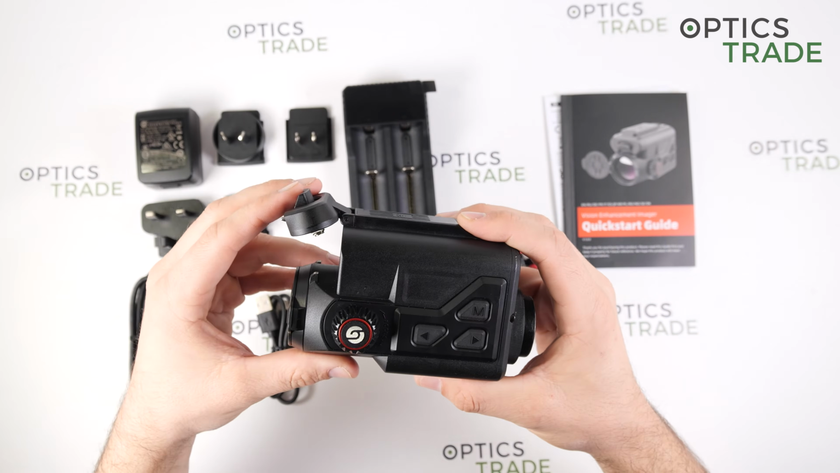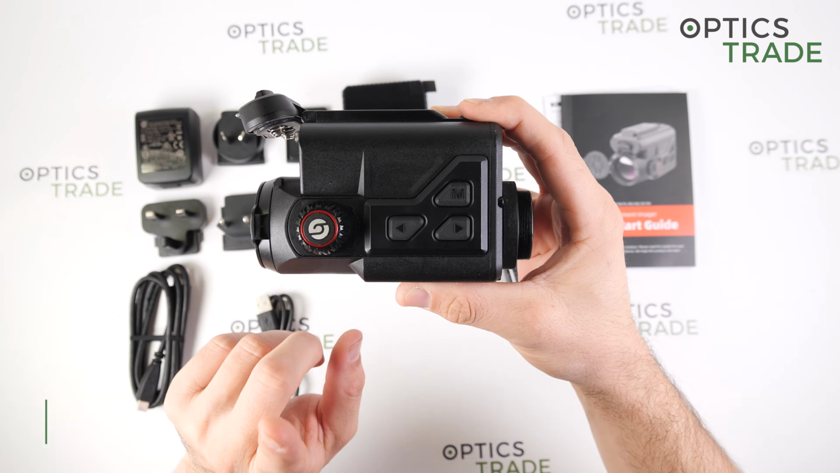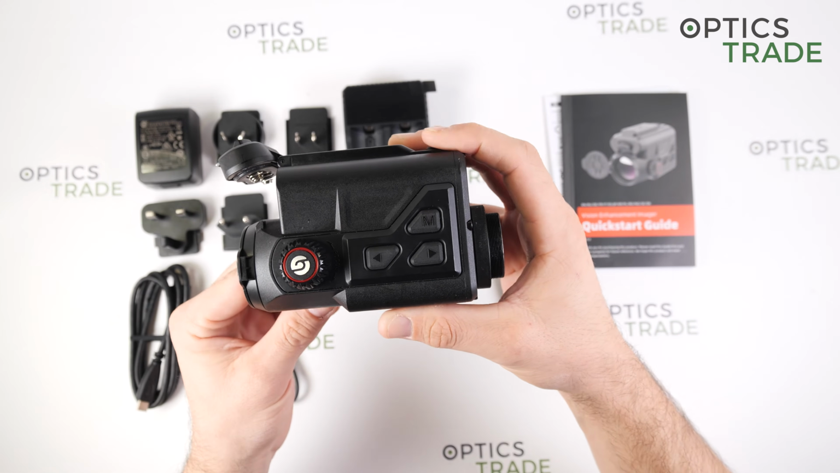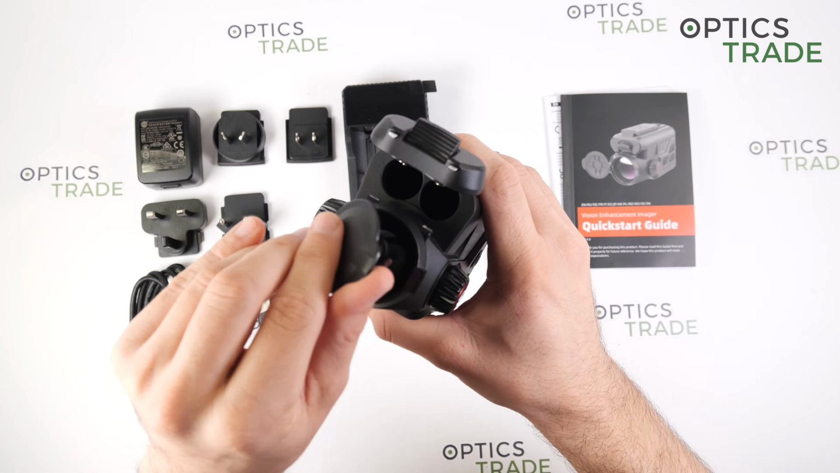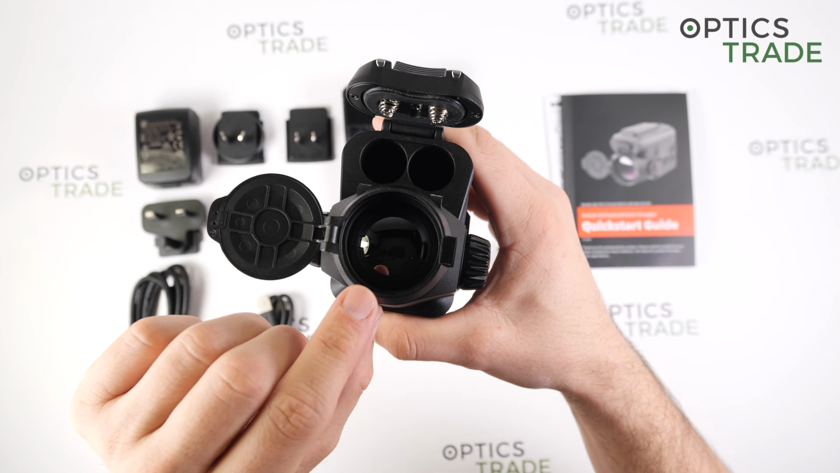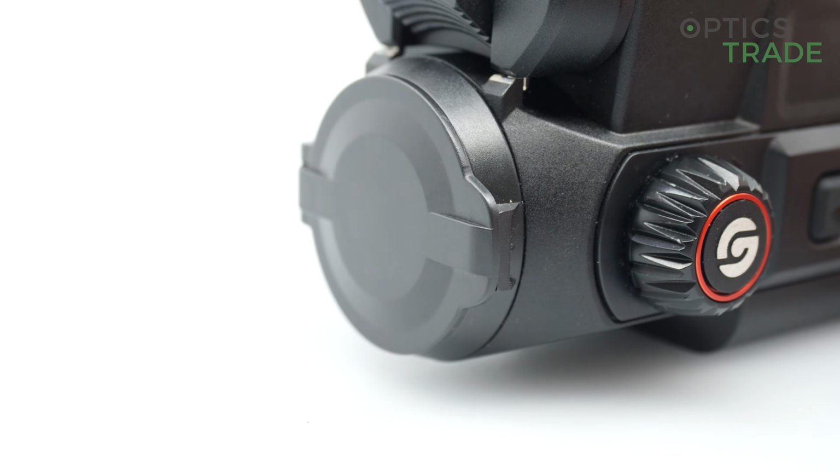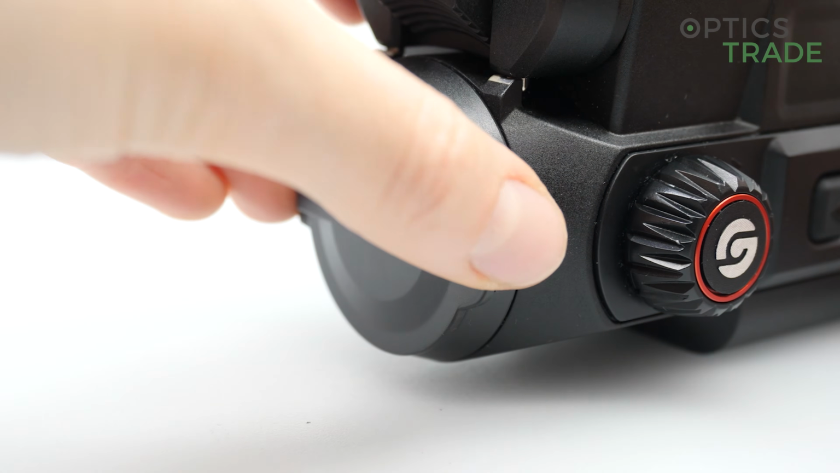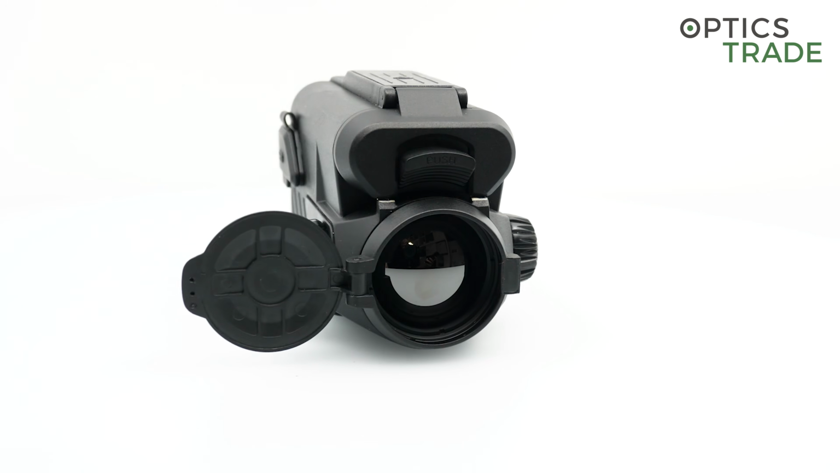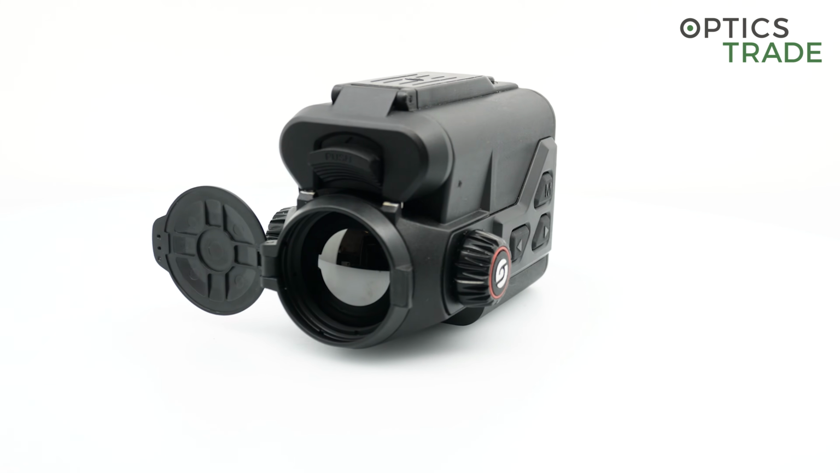Now for the optical specification. Because it is a clip-on device, the magnification is 1 times, so it has no additional magnification. The lens diameter is 35 millimeters, and it has an aperture of 1.0, and also a very big field of view of 21.8 by 16.4 meters at 100 meters, which is quite a lot.